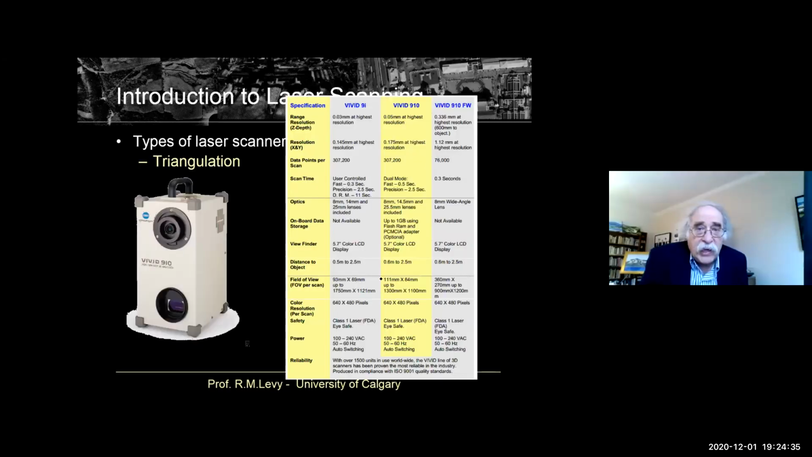They tend to be more accurate, but the range is much shorter.